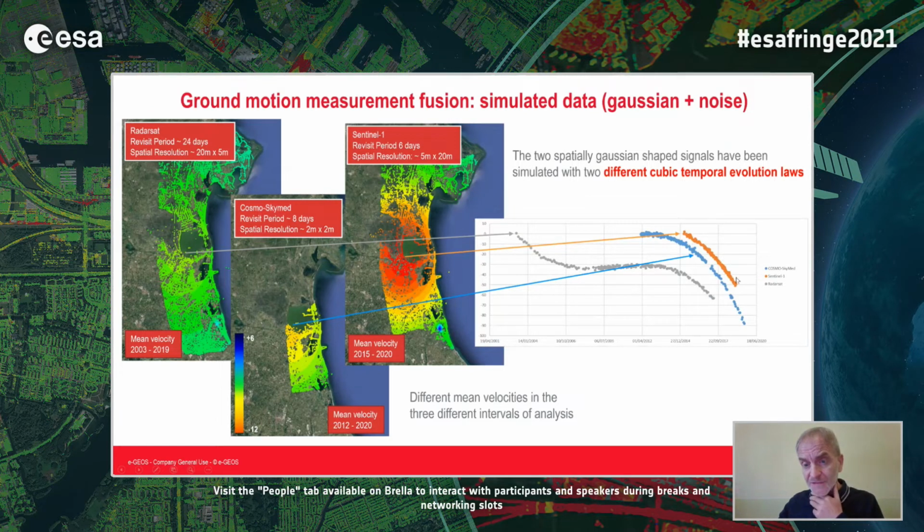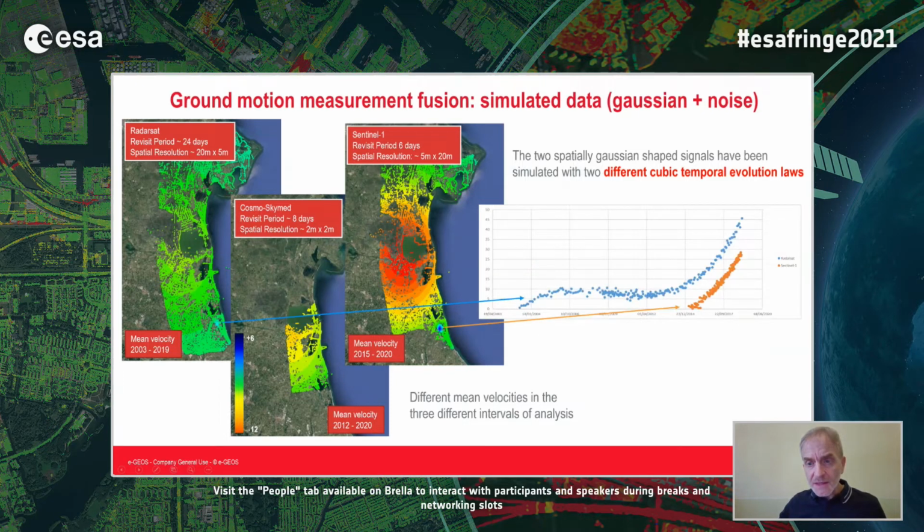And as you can see from the graphs, the x coordinate is the time. For this reason the colors are different, because in different years, since the evolution is cubic, we have different mean velocities. This is the temporal evolution of the small Gaussian signal.